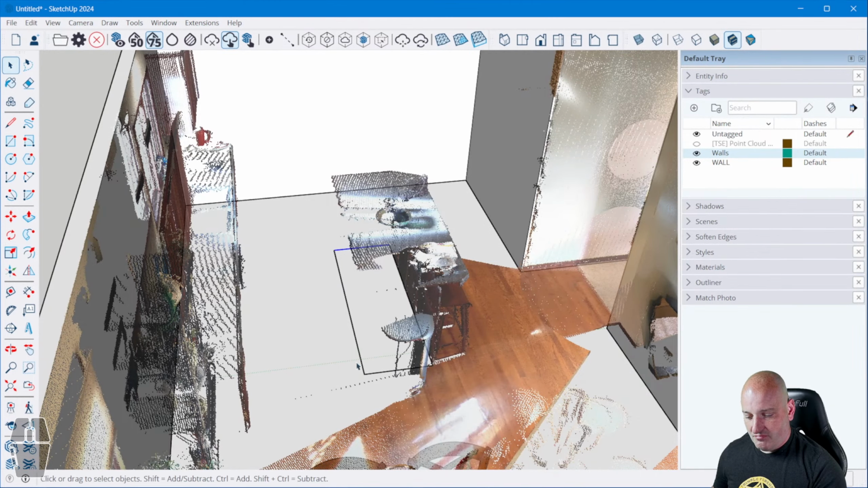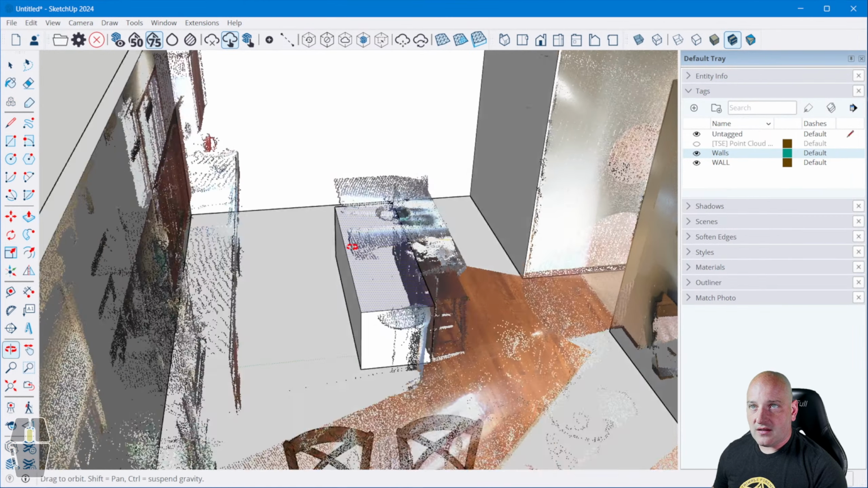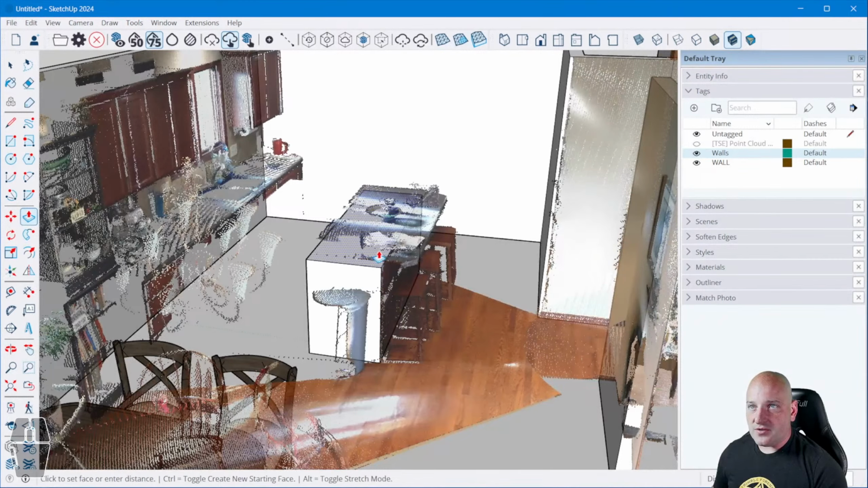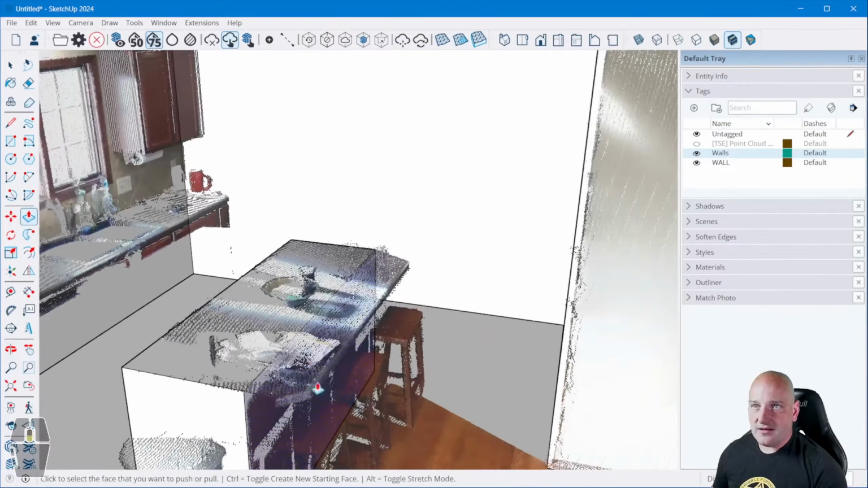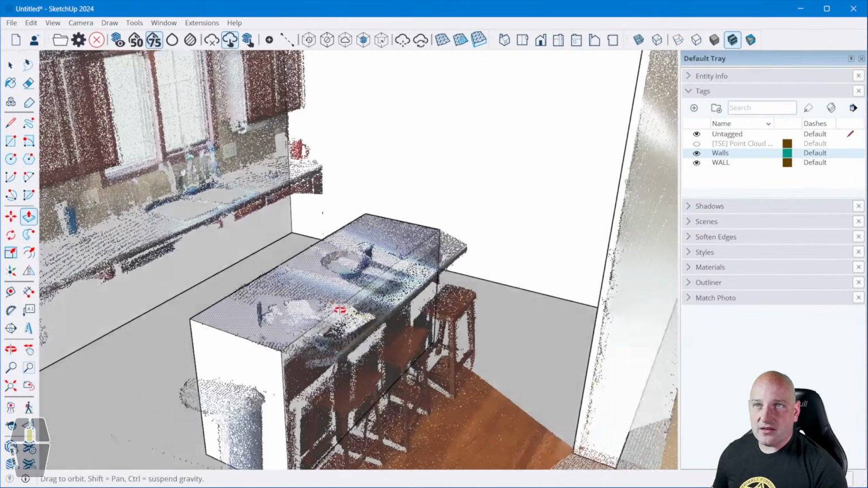I will hit P to push-pull it. I'll push-pull up to right about there so that it's the correct height. Looks like it comes out a little bit.